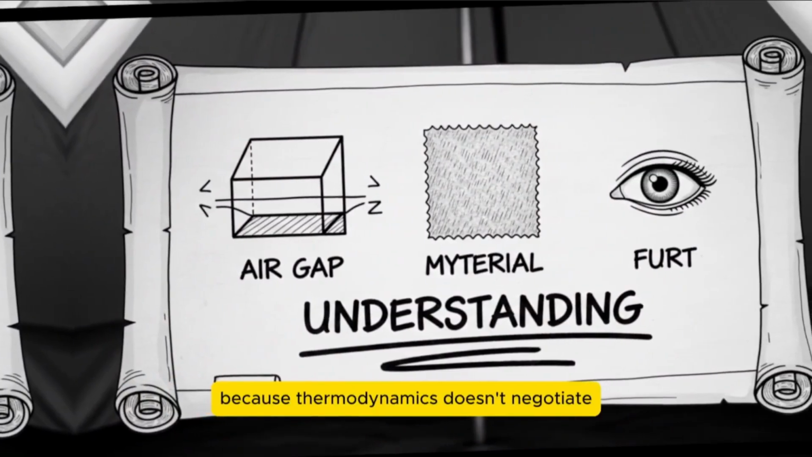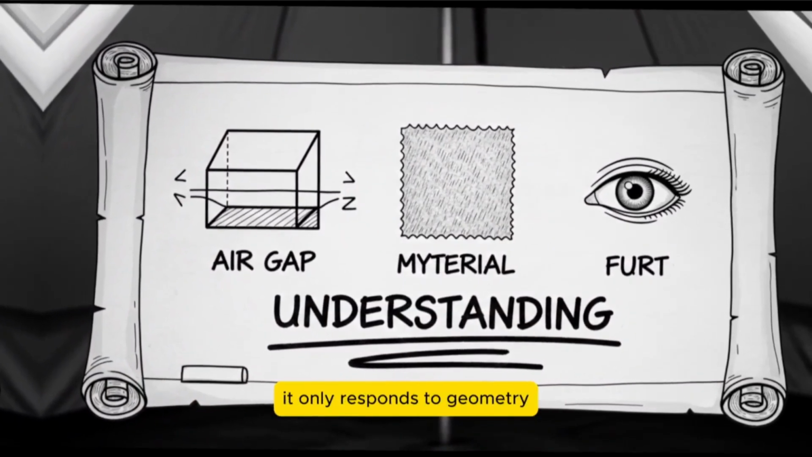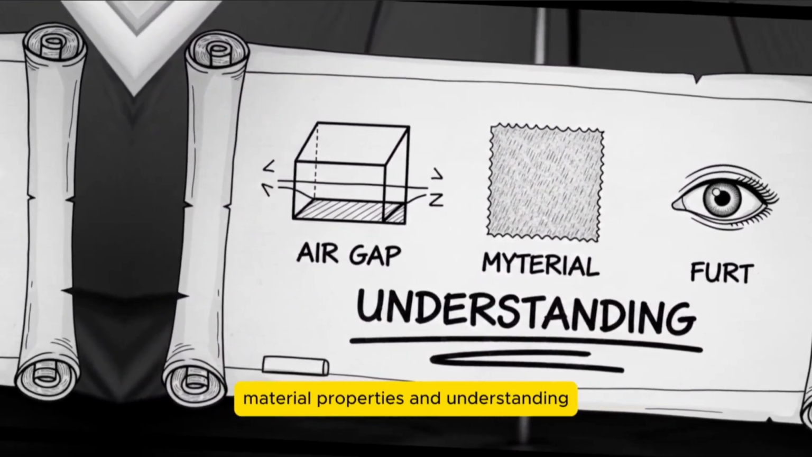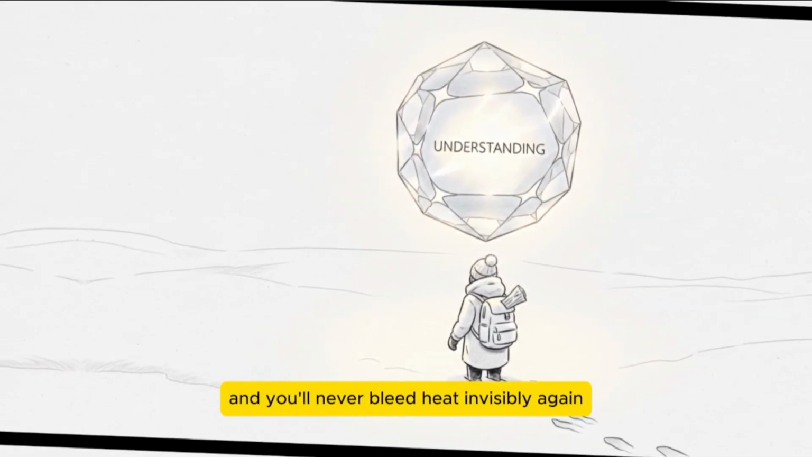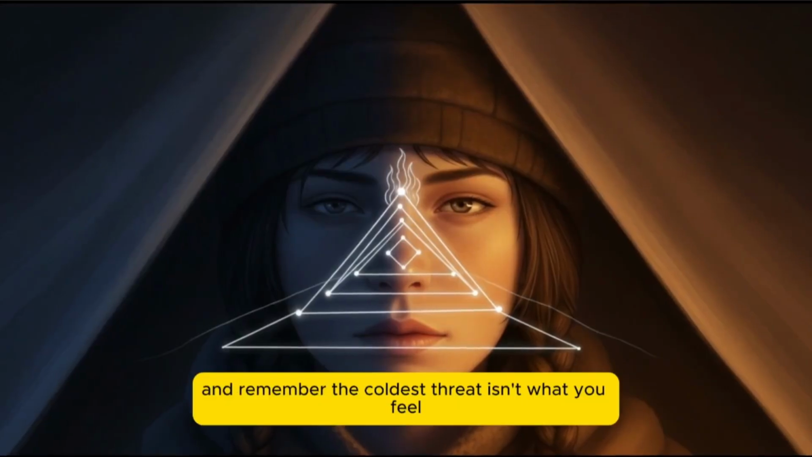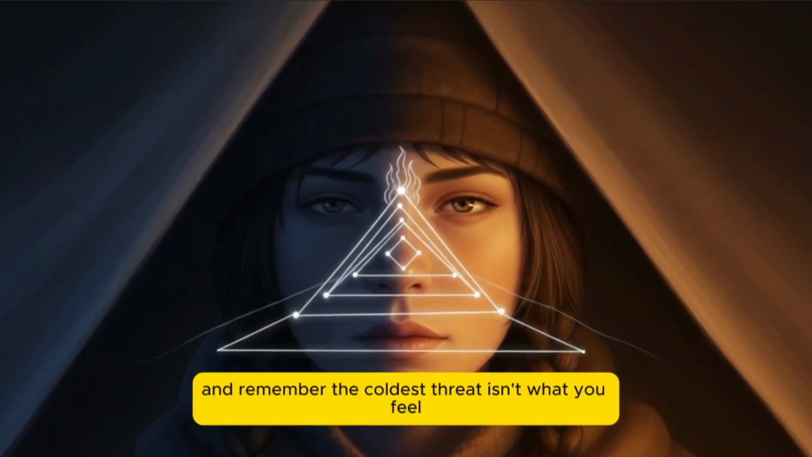Because thermodynamics doesn't negotiate. It only responds to geometry, material properties, and understanding. Carry that understanding heavier than your gear, and you'll never bleed heat invisibly again. Stay warm, stay aware, and remember, the coldest threat isn't what you feel, it's what you don't.